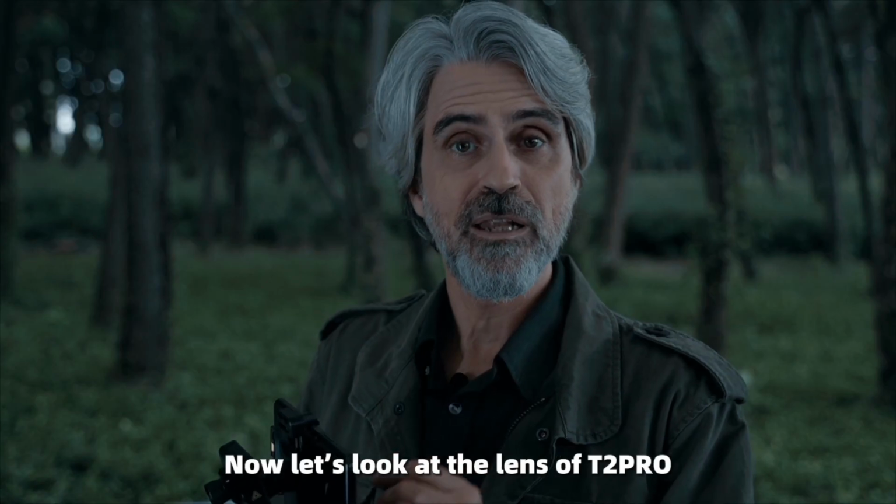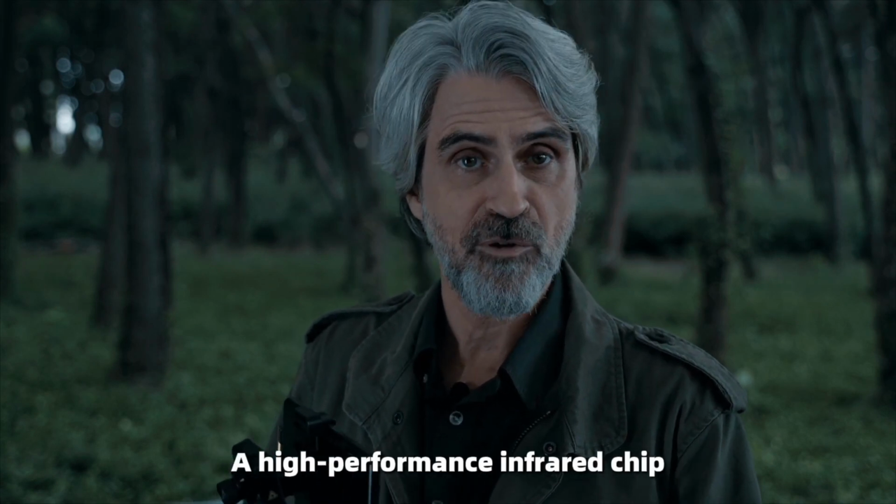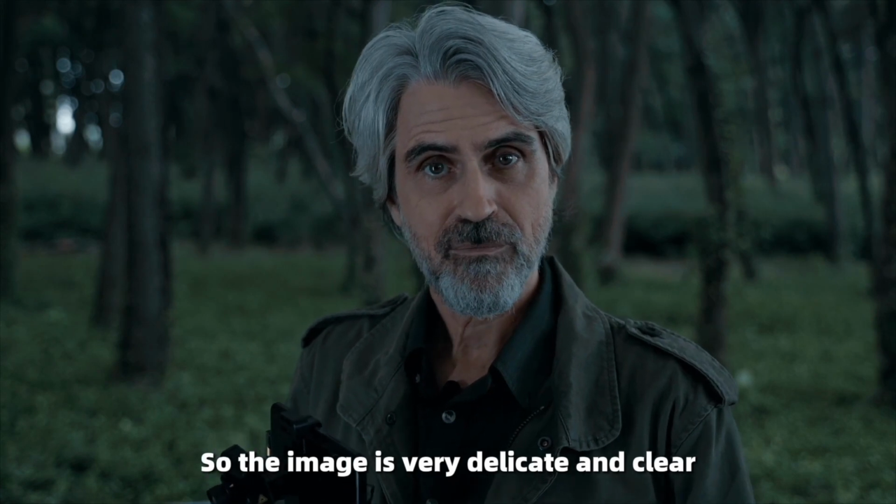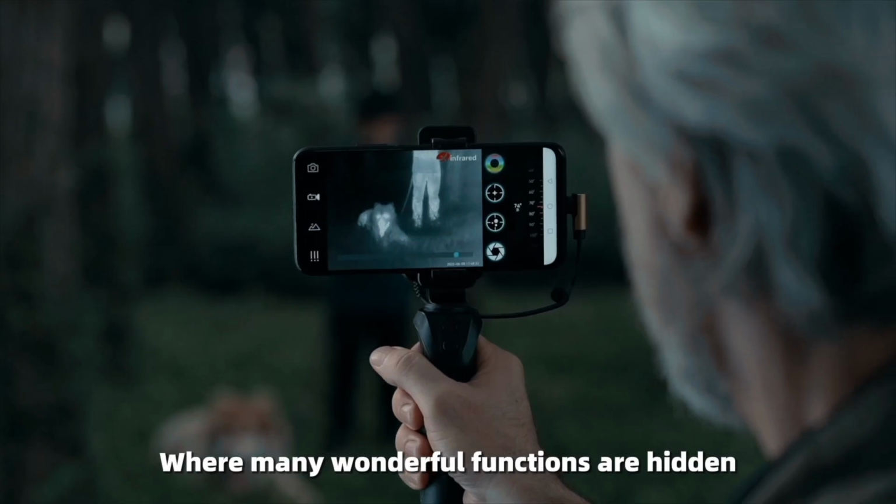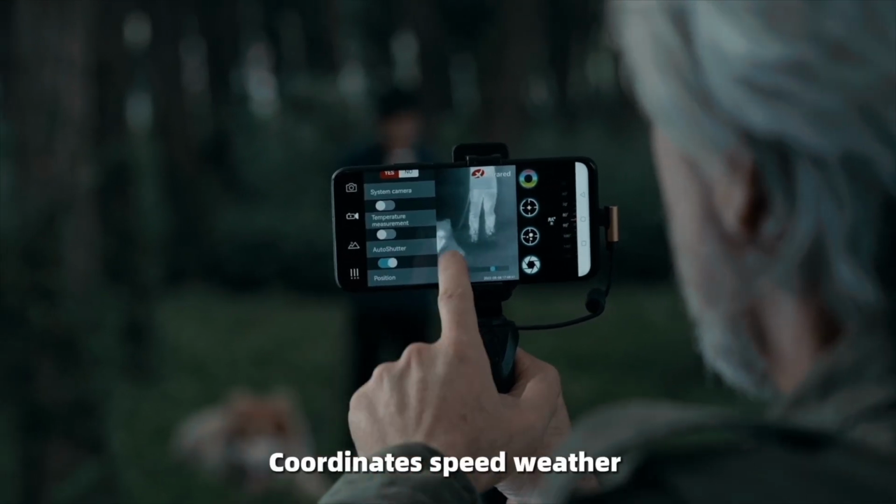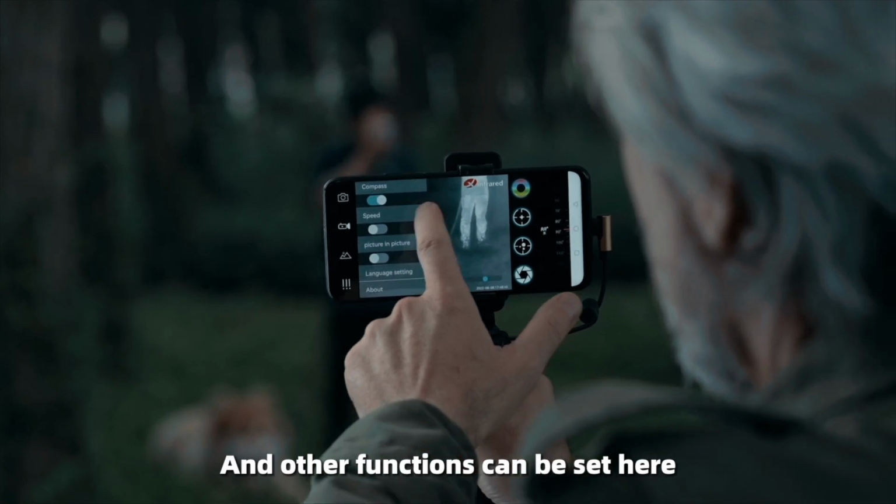Now let's look at the lens of the T2 Pro. This is an alloy adjustable lens with a high performance infrared chip, so the image is very delicate and clear. The fourth button is the settings button, where many wonderful functions are hidden. For instance, position, coordinates, speed, weather, and other functions can be set here.